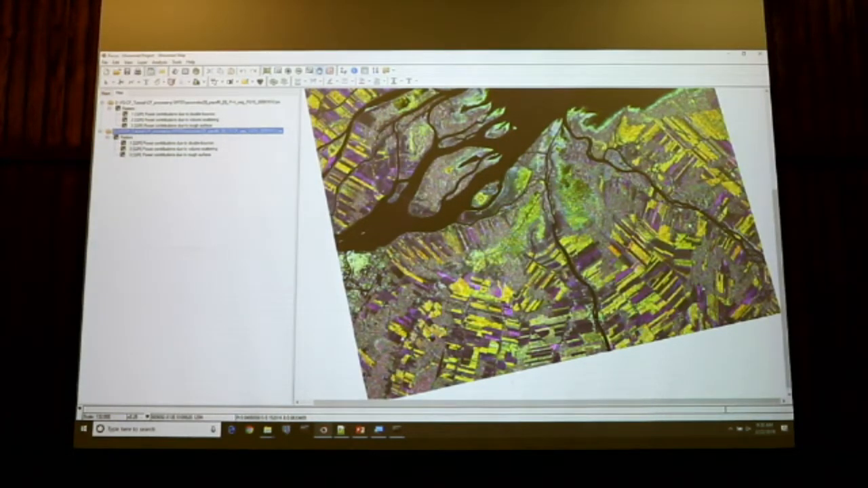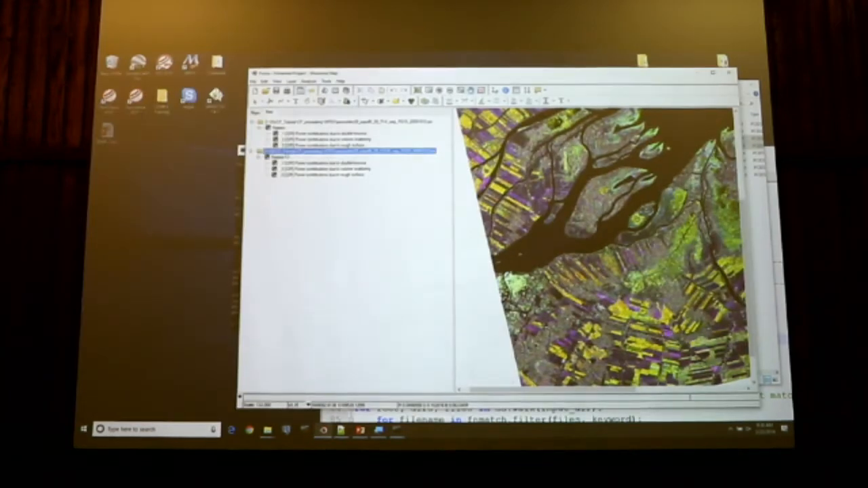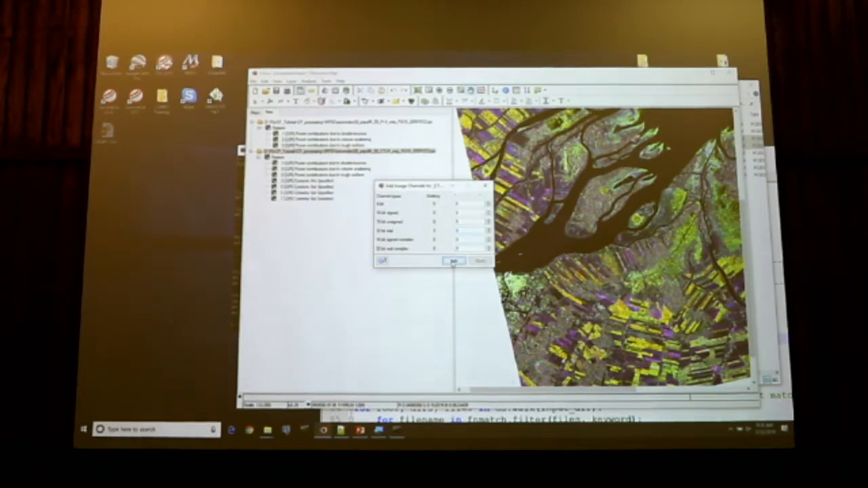So how do we do that? I will first create 4 new channels. I will just right click on my CTLR file and say new raster layer. So I will add 4 channels. Click on add. So I will add 4 32-bit real channels. These channels are now added.